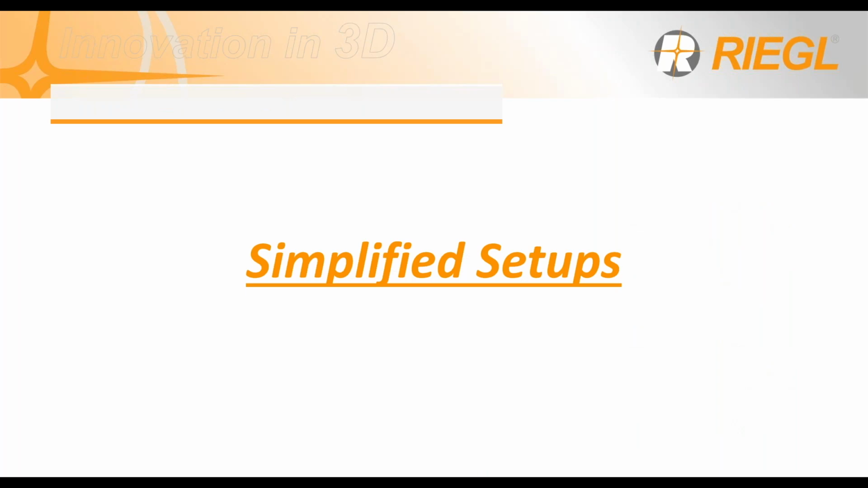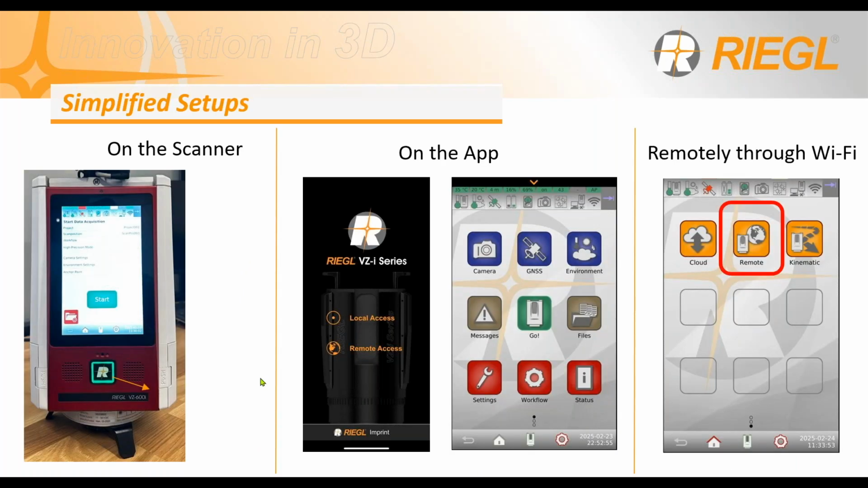So, going with the simplified setups, you can always see what you're doing on the scanner, on the 7-inch screen that it has on board. You can connect through the app, or you can even connect remotely through Wi-Fi. It's pretty easy to set up. It just takes a couple of seconds, just connecting the scanner through the phone or through Wi-Fi. That's all it takes.